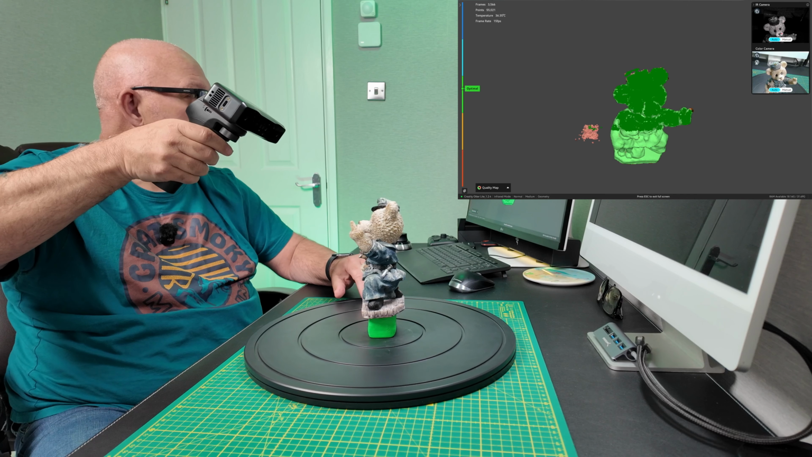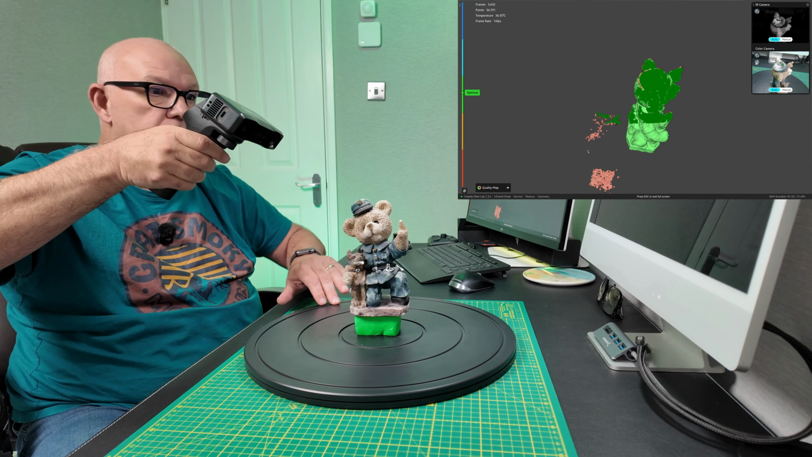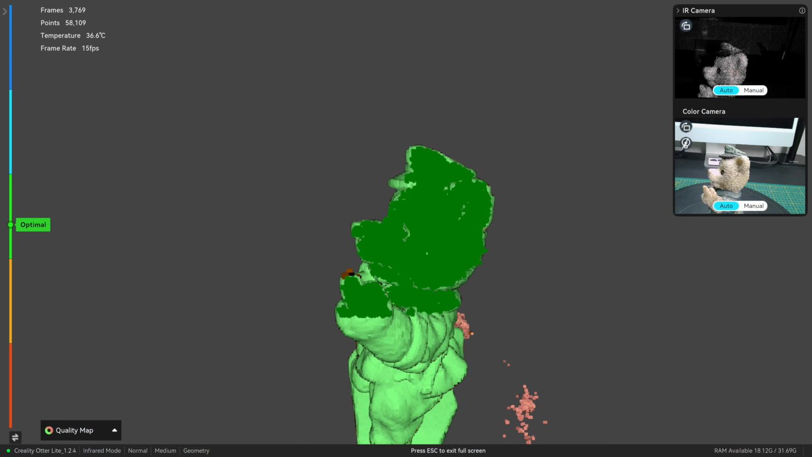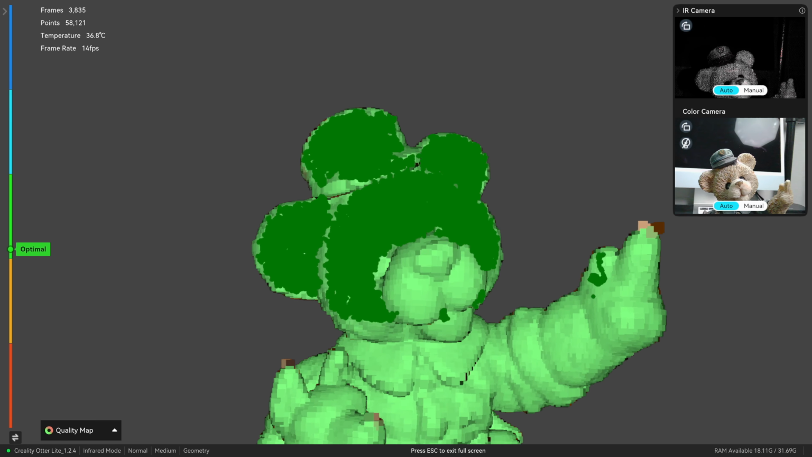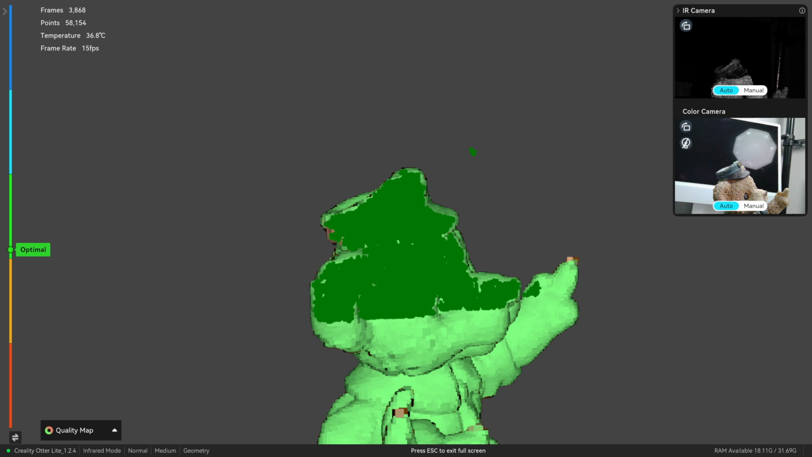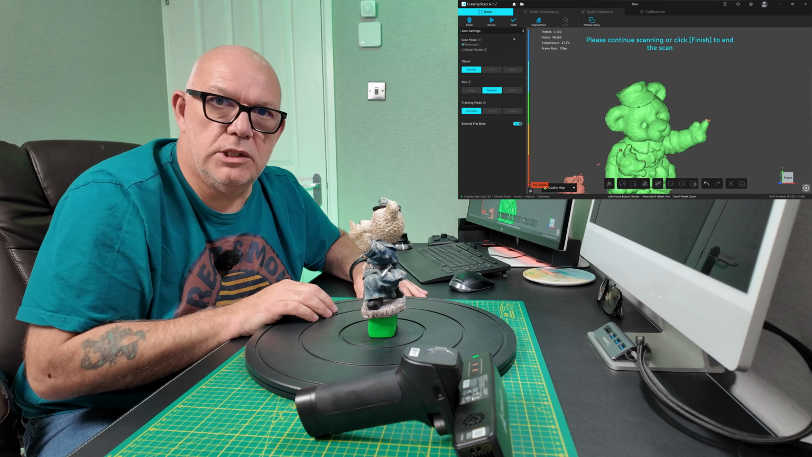Come up to the top. And let's do a revolution round then. And let's repair the top of his head. So the top of his head and his ears. Let's just make sure we've repaired that. Come underneath a little bit just to get underneath his hat. Just continue this revolution. And let's stop it and have a look where we are.